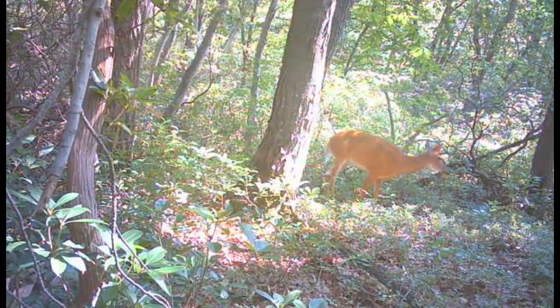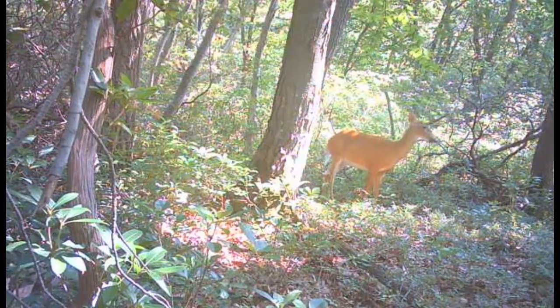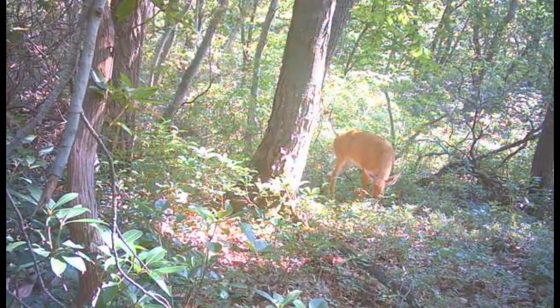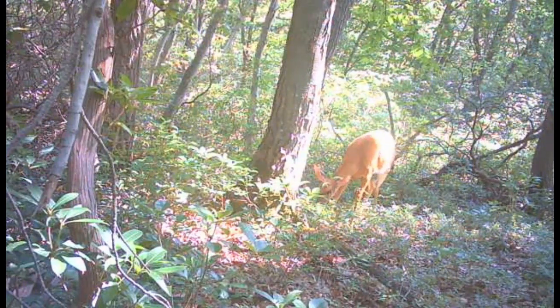But it does seem that for some reason the bigger rack deer are moving through back here after dark, or some of the smaller ones are moving through in the daylight back here feeding.